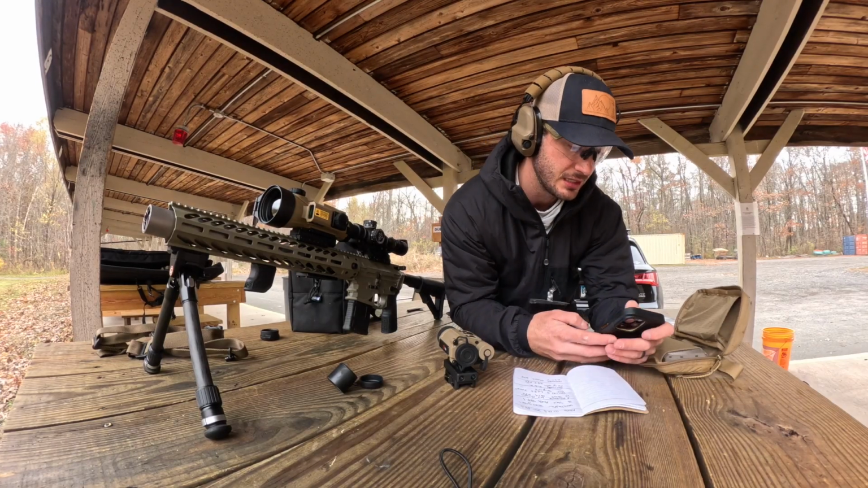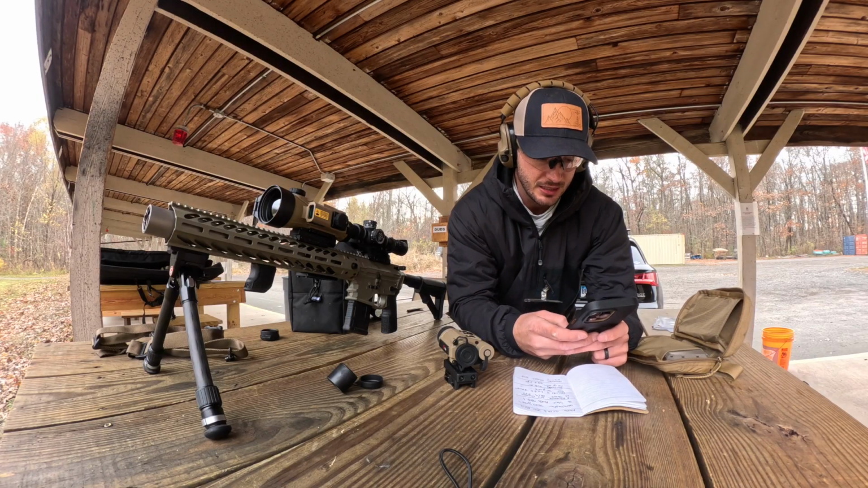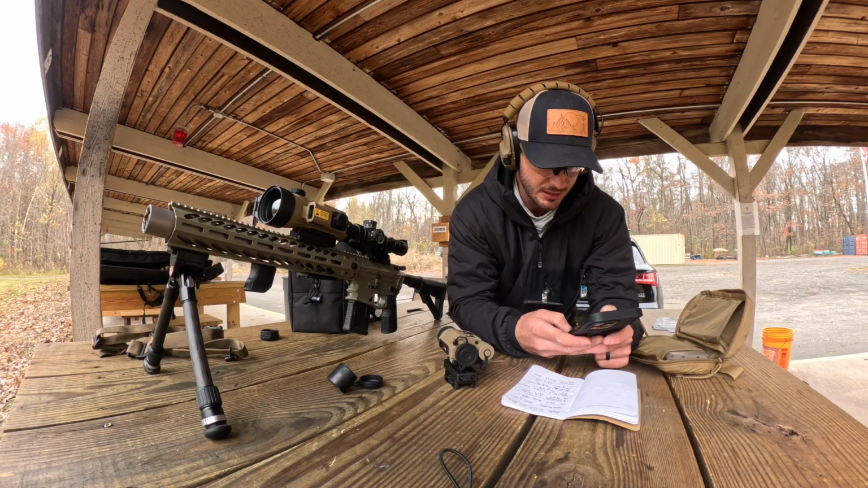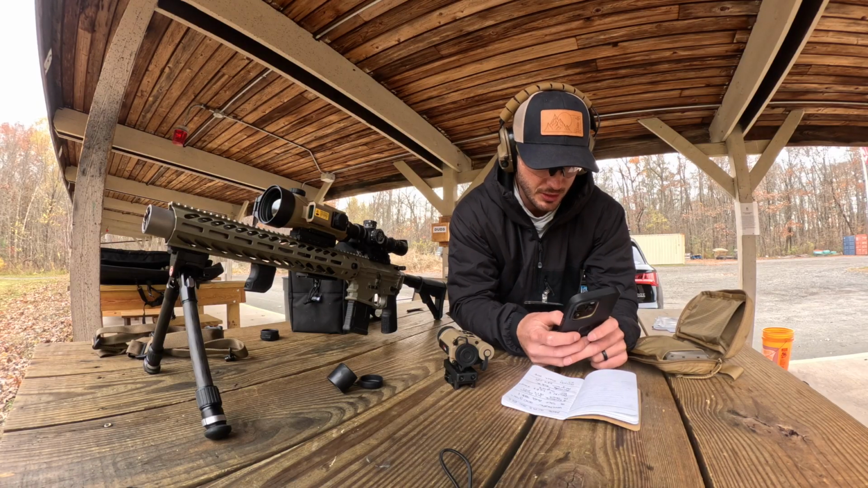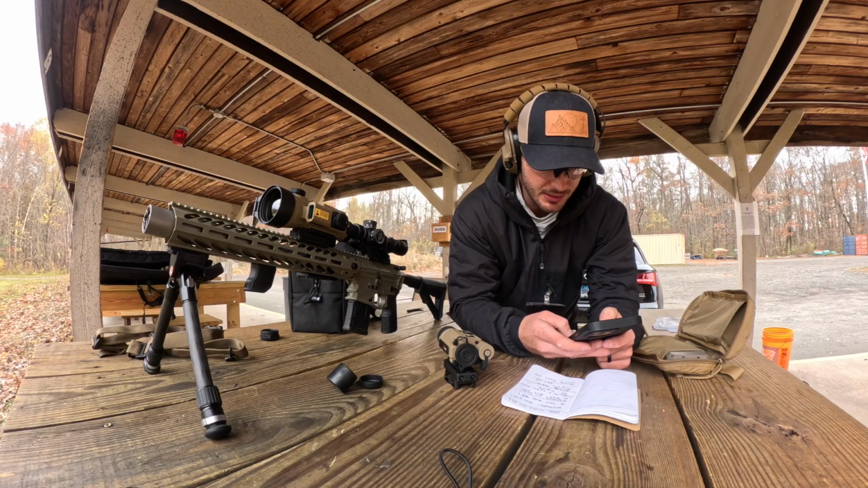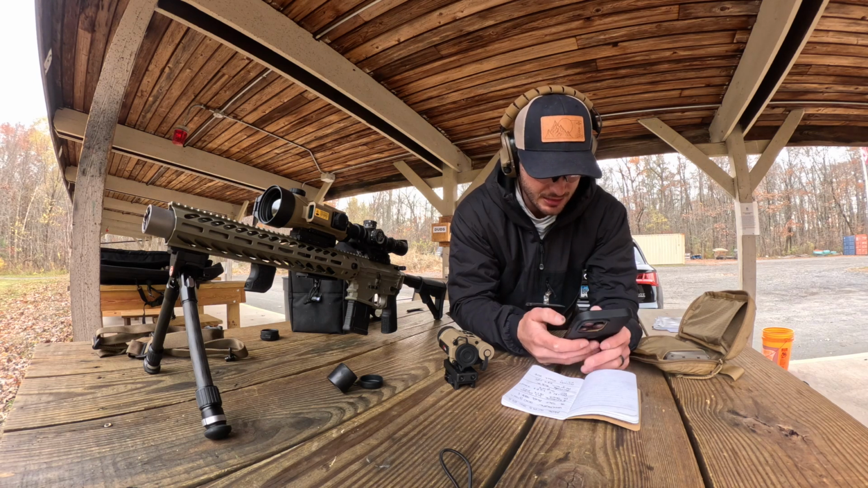So we'll label this Nemo 300 black. We've got 200 grain, and the muzzle velocity is 988. Confirm.